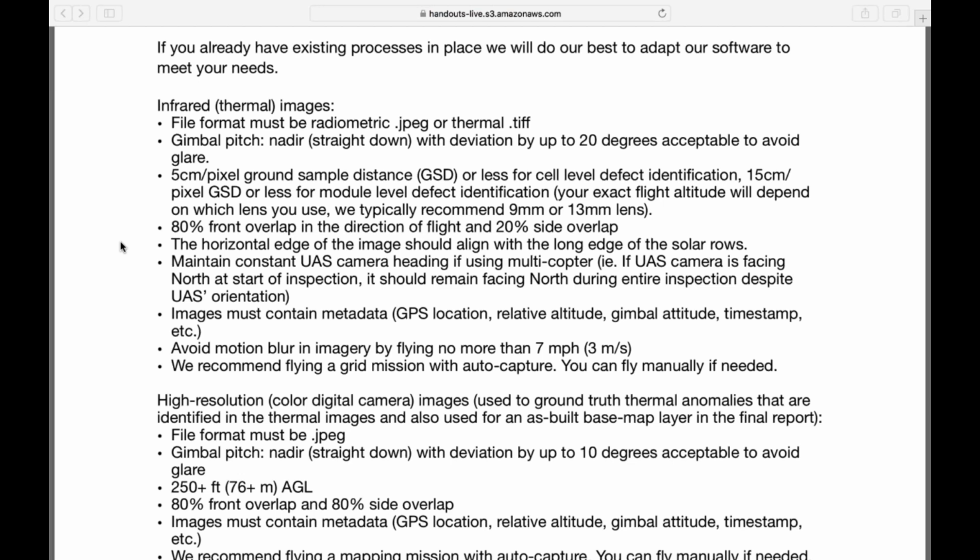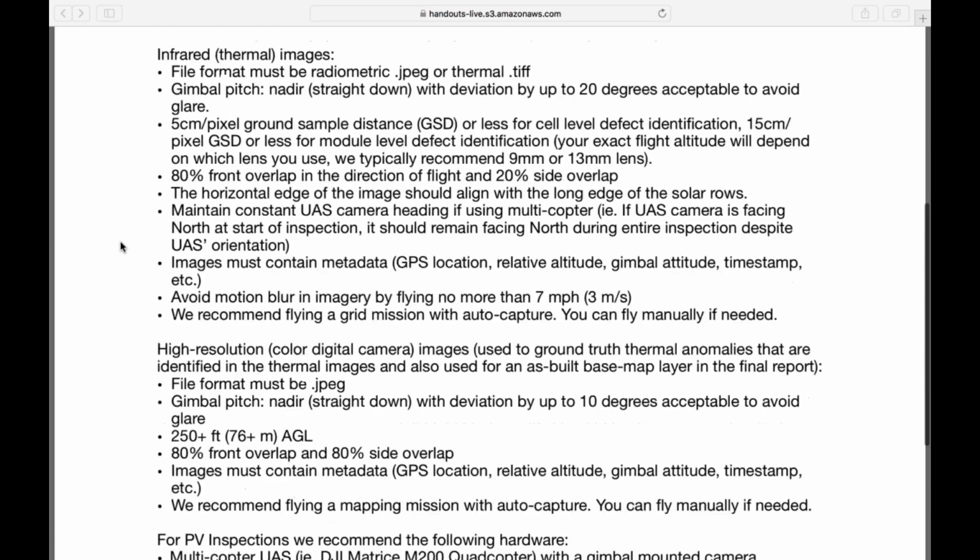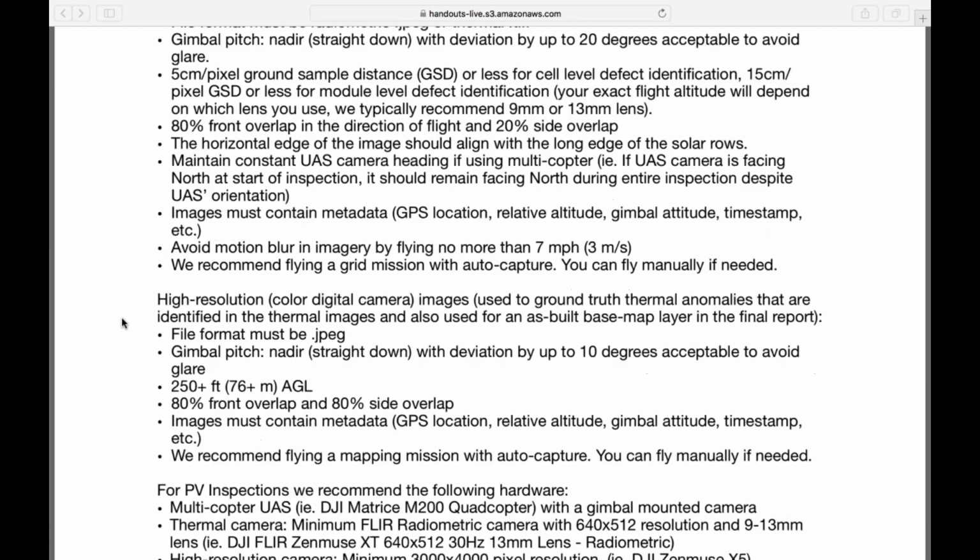You end up with extra data, and maybe extra stuff from the RGB. But it's really important to make sure that you set up your thermal side correctly. You might have to do two different images or two different missions, and that's really important. So you can do 80% and 20% on thermal, and if we go down a little bit to a high resolution camera, we can see the overlap set from 80 to 80. That's a lot of images, a lot more data. So two different missions are set up.